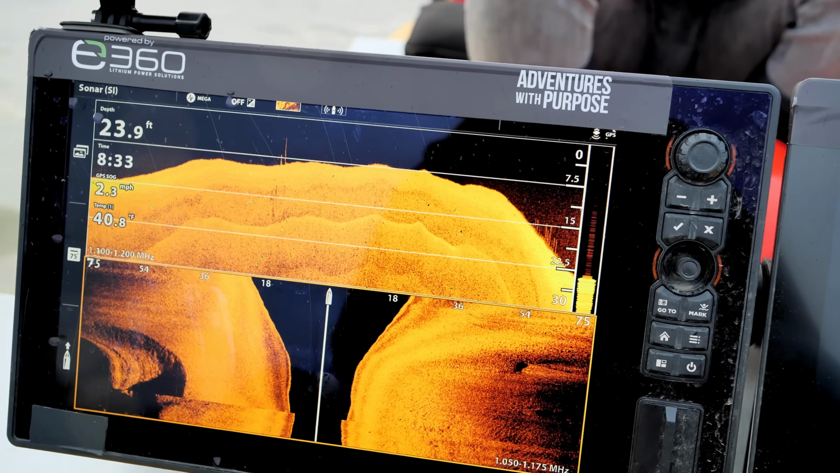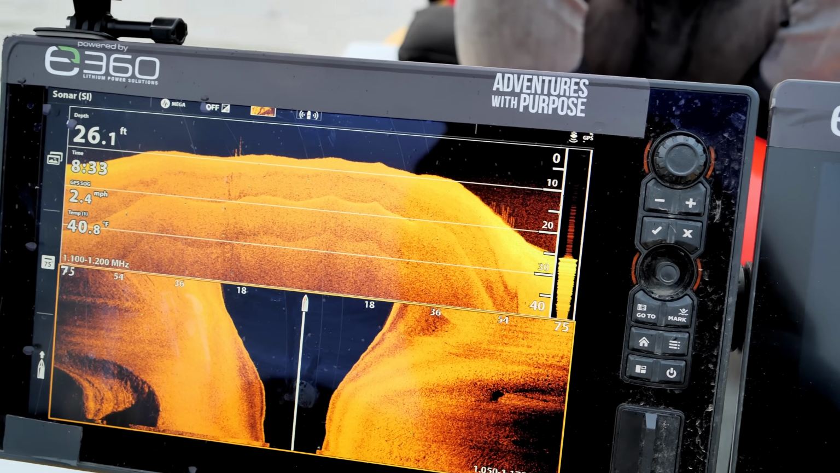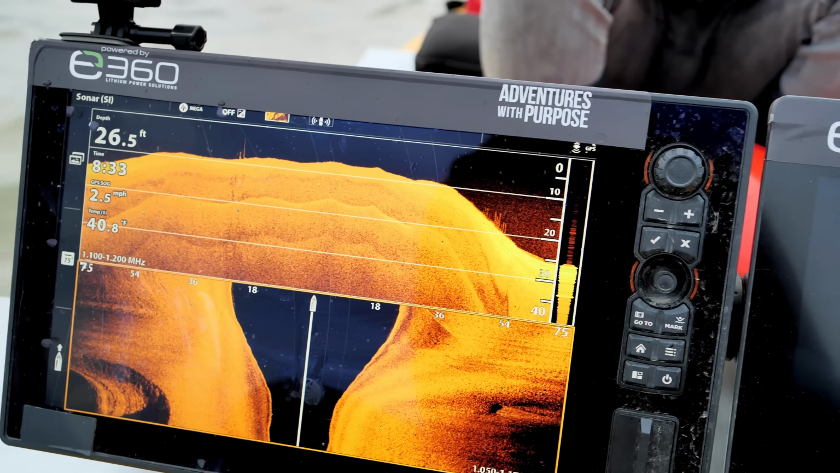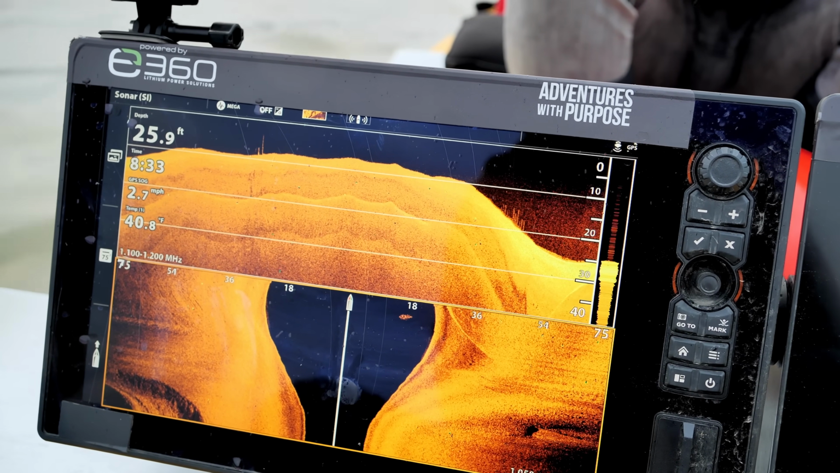Then we'll be able to identify whether it's a log, a tree, a stick, or a tire. And then we can rule it out, or put a magnet on there and dive on it if it is a vehicle and see if it's our vehicle in question.